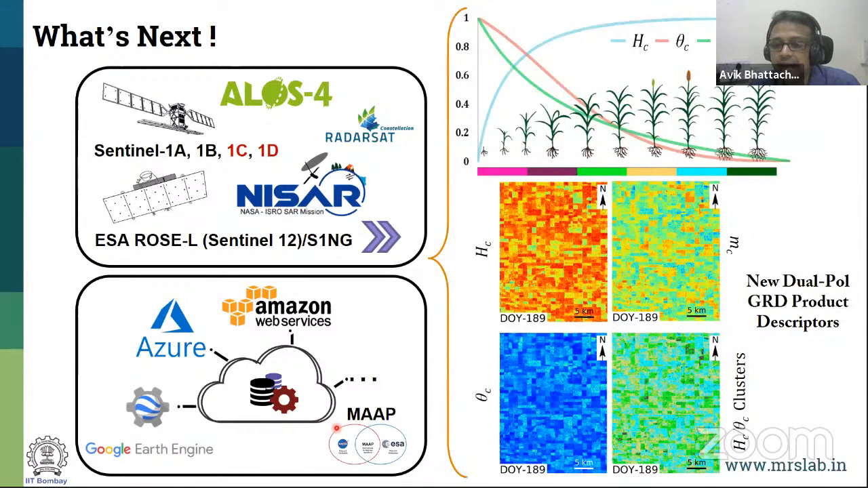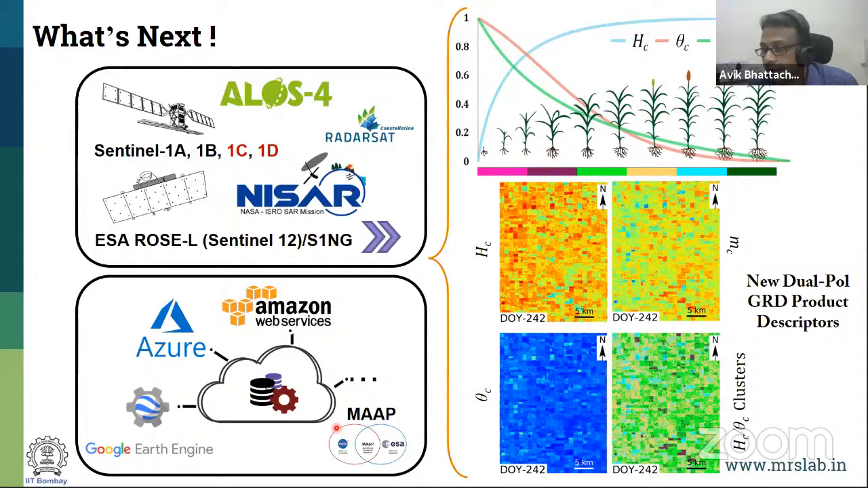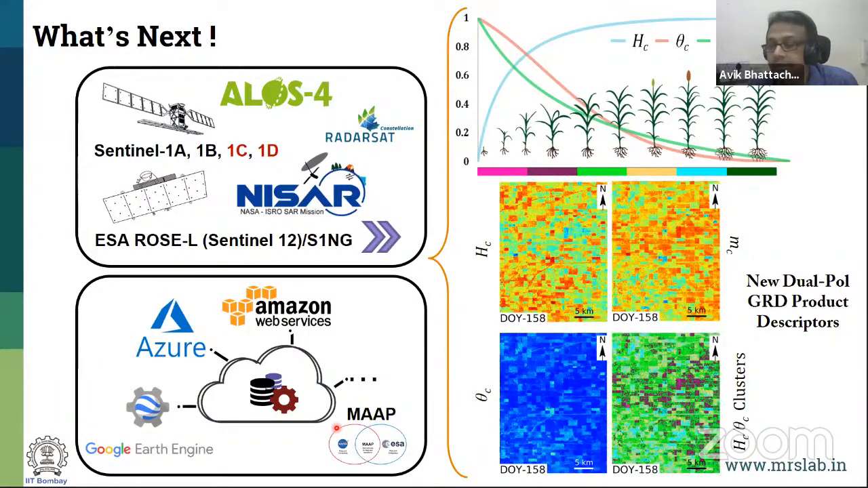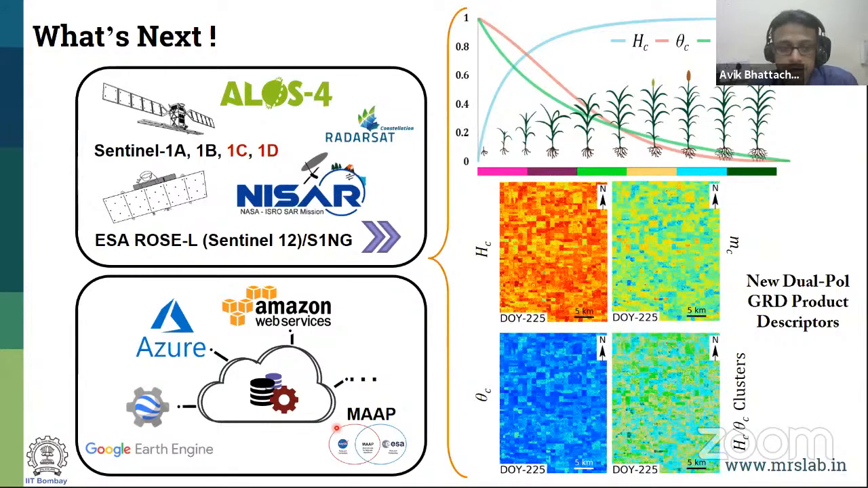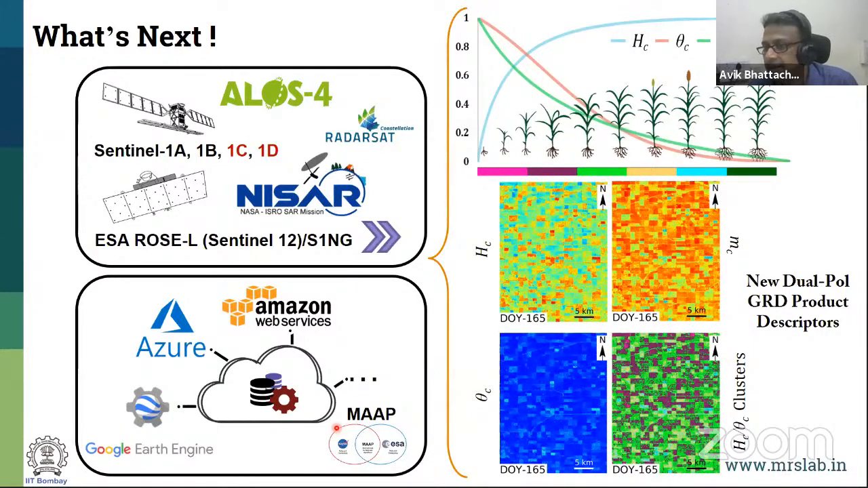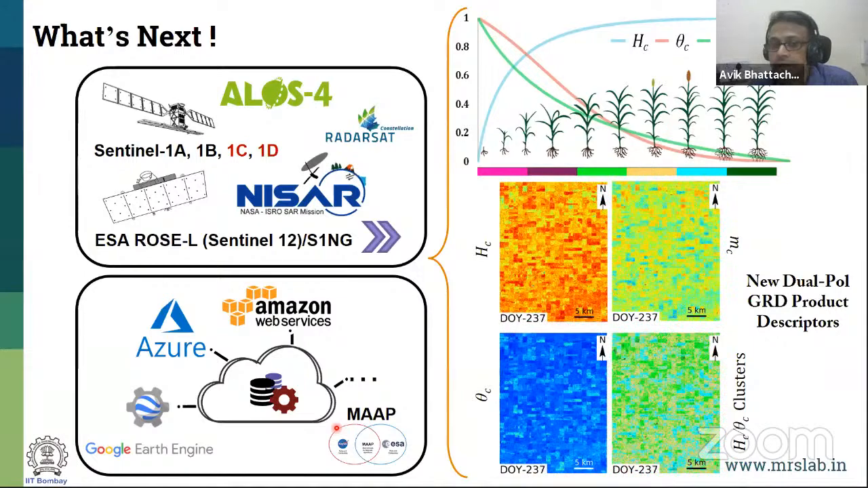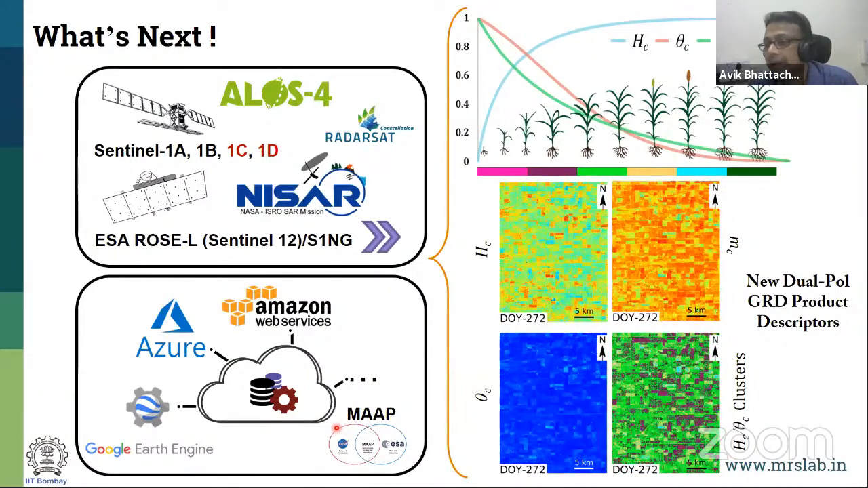So we have done some new dual polarimetric GRD product. As you know, the Sentinel-1 also has this GRD product, the ground range detected product, which you can get on the cloud using Google Earth Engine. And this is only the two channels you have, the intensity channel in decibel. You have the VV and the VH. So this is the GRD product which you have, but this can be utilized on the cloud.